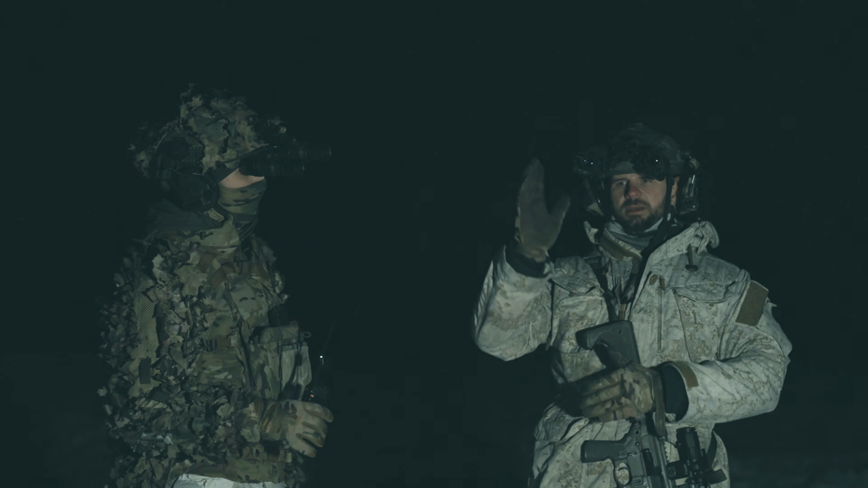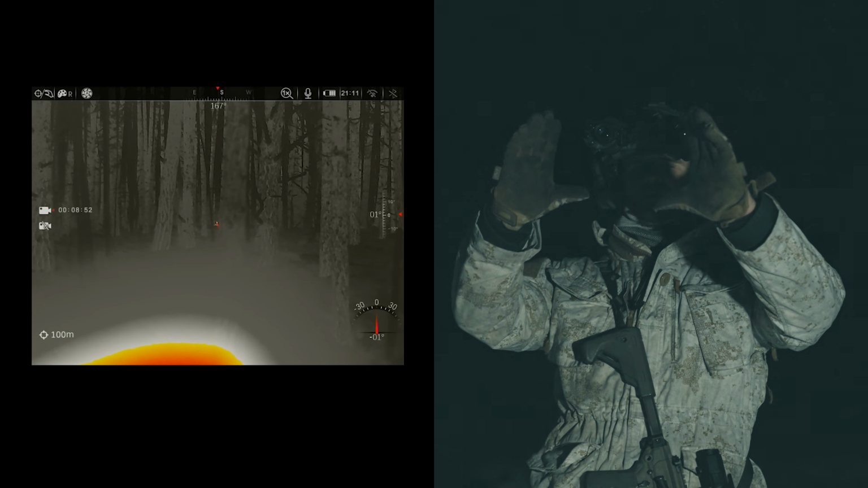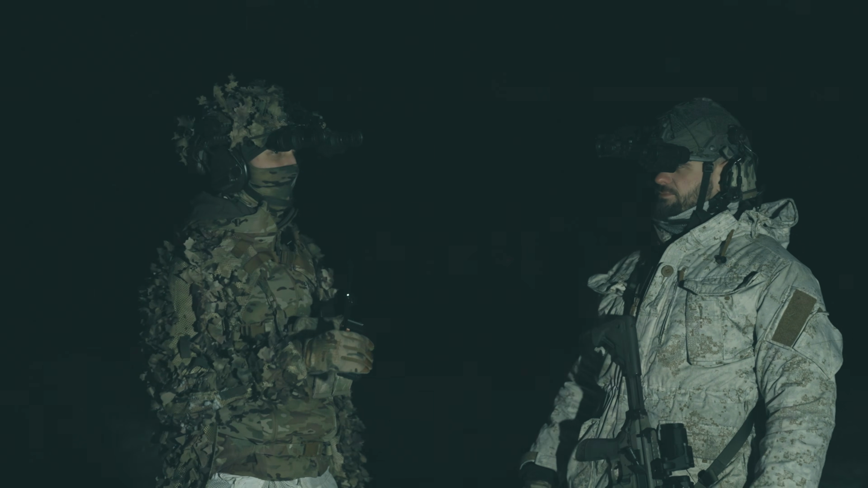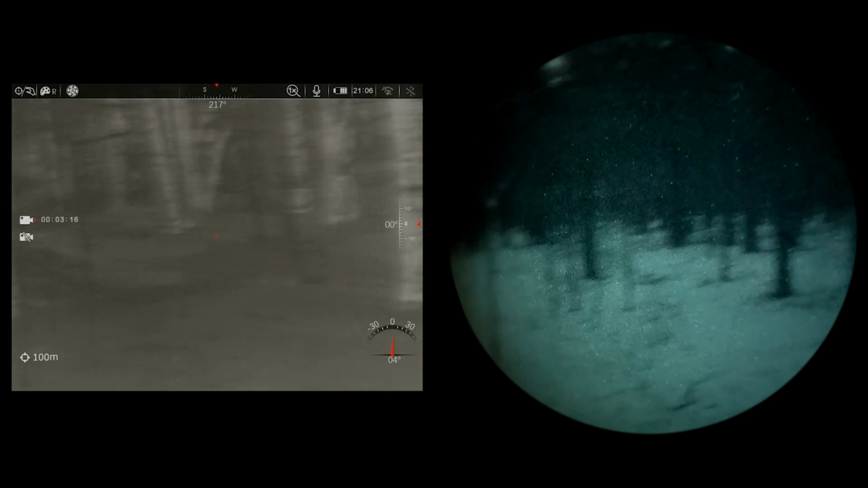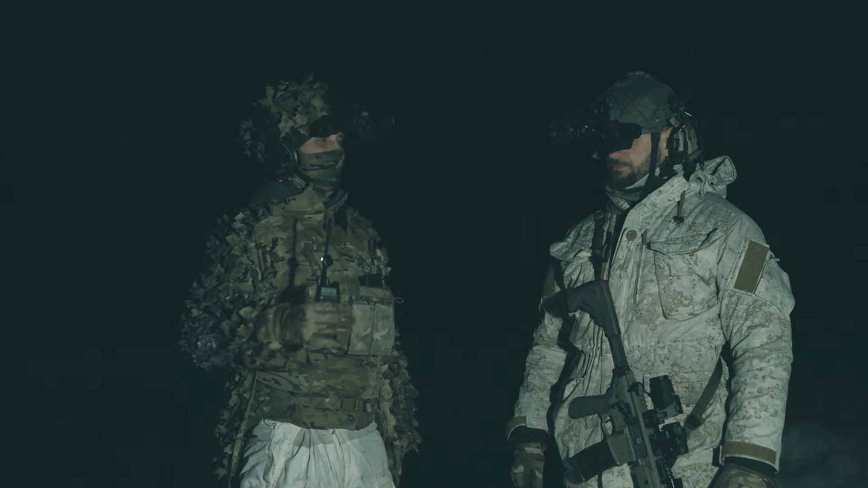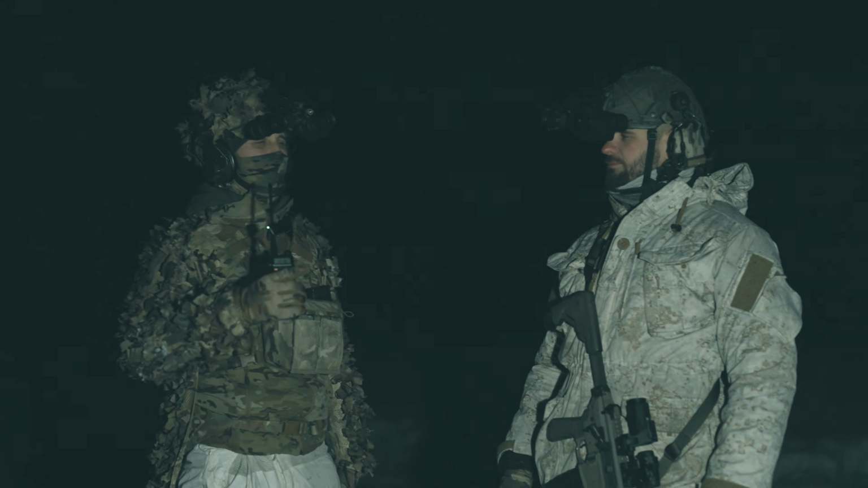And at one point I saw this red hot signature. I took a knee, put the thermal on my rifle. I saw his bright red face and I lased him. That's what the usual experience is. At first you have those two images in front of you and it's sort of hard getting used to. Your first thought, if you have used binos before, is like, man, I wish I had binos over this, if it's just the task of walking around. But as soon as you understand that, bang, you just spotted an enemy who had no idea of your existence.